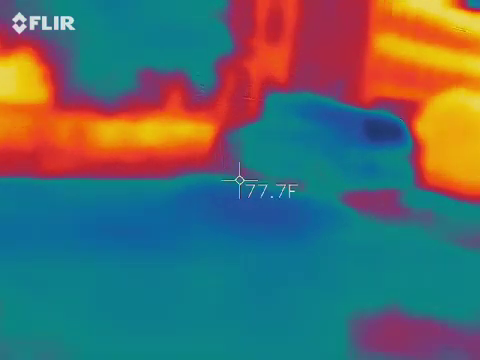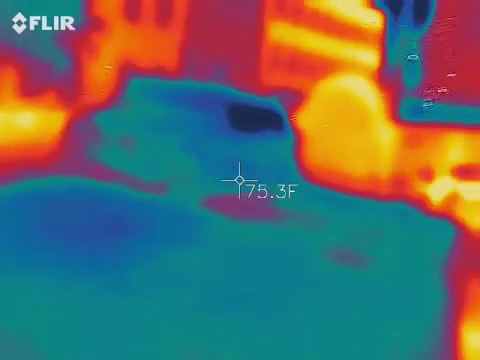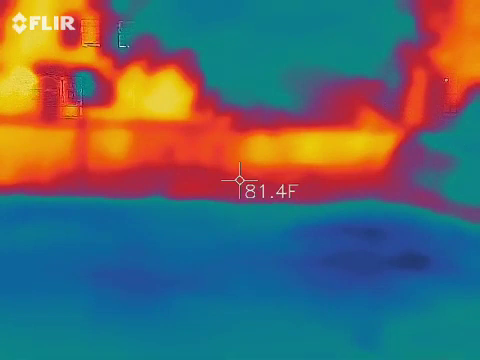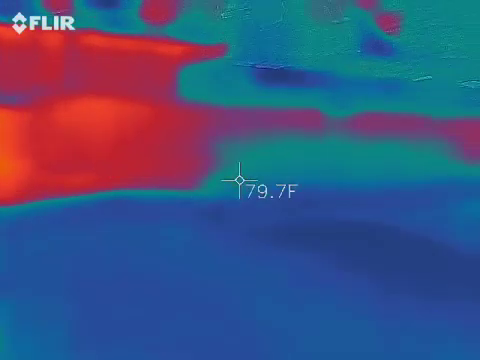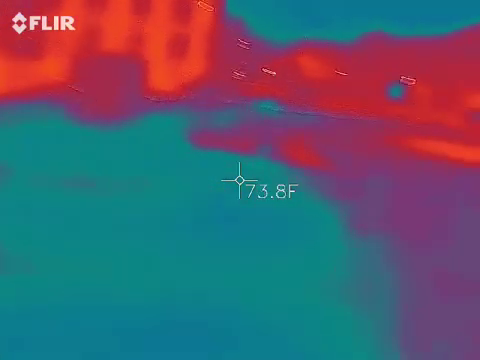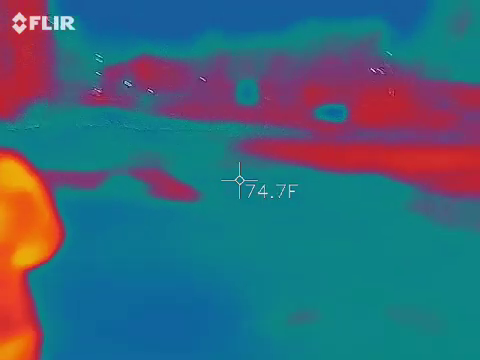Yeah, we did. That wall was just really hot. But that car also did. You've got to think the hot walls are going to be hotter because it's picking up all the heat off the cars coming by. It's spiked up. Not here. So that's how far away.